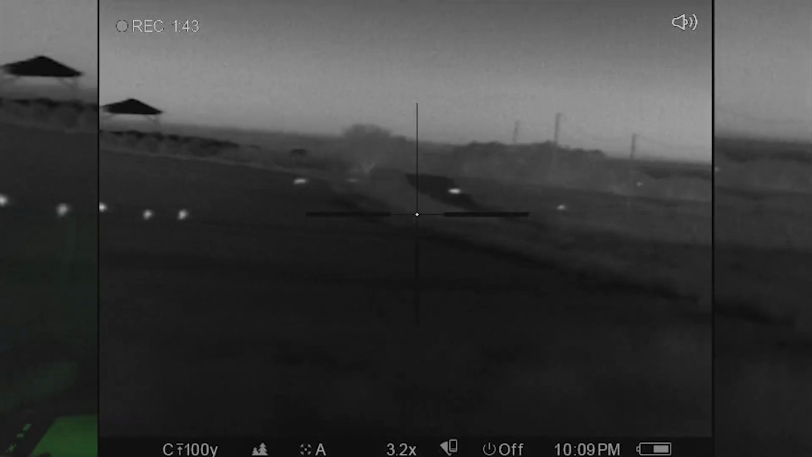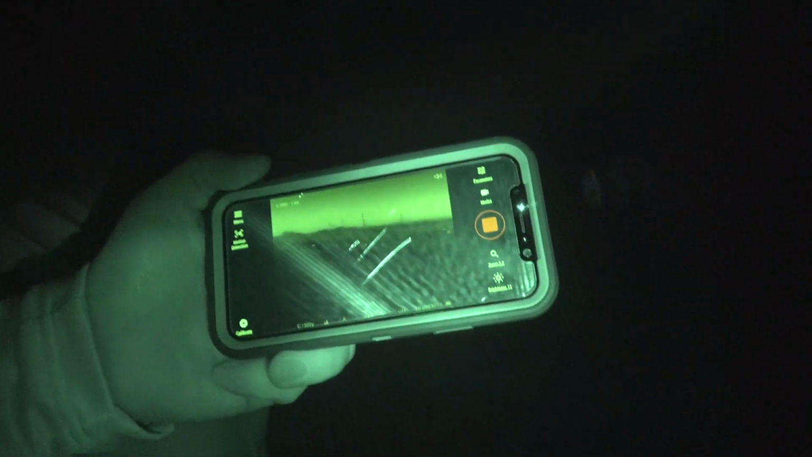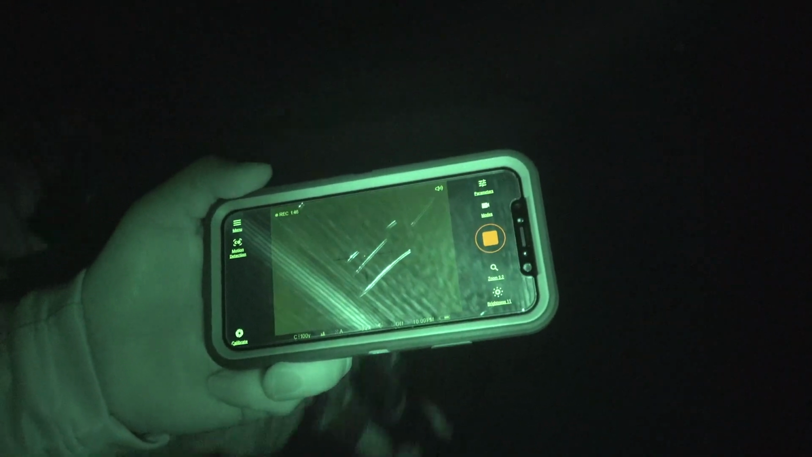Guys, here's the thing. There's a bunch of deer on this ranch too. Look at these. Crossing the road. Really? Still? They're crossing the dirt road. Look at them on your phone. Watch that. See them? They're coming under the fence. This gun is heavy. Guys, there is a ton of deer down here in Texas and on this ranch that we're on right now. And right now it looks like there's as many hogs. It is plumb full of hogs right now.